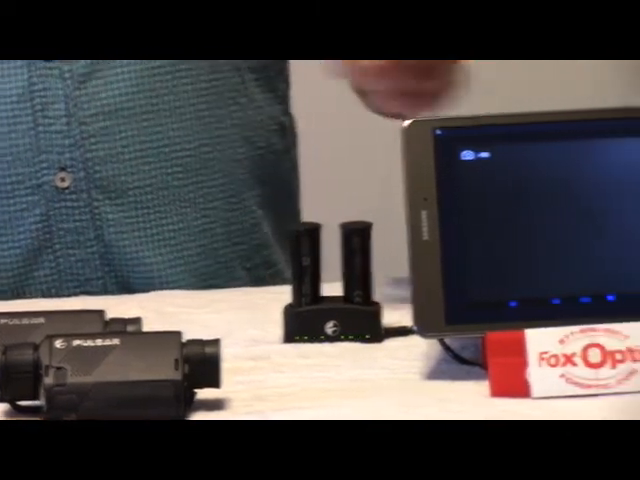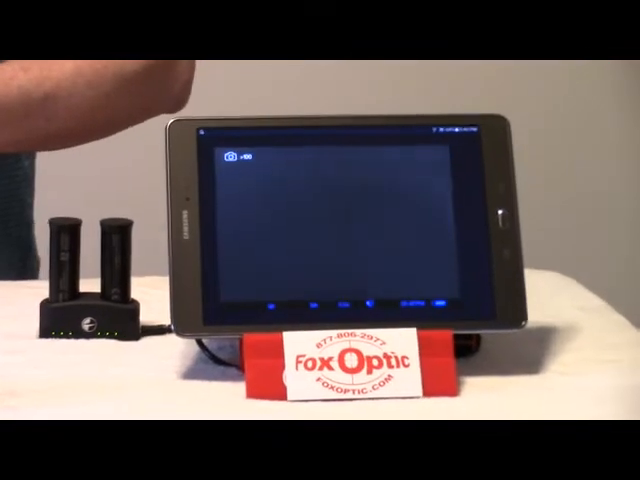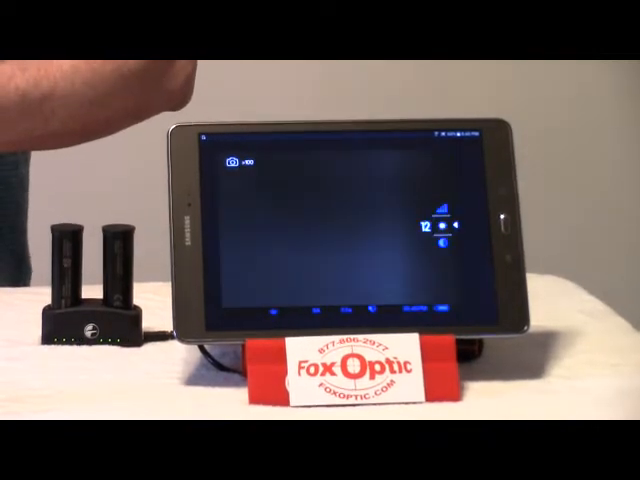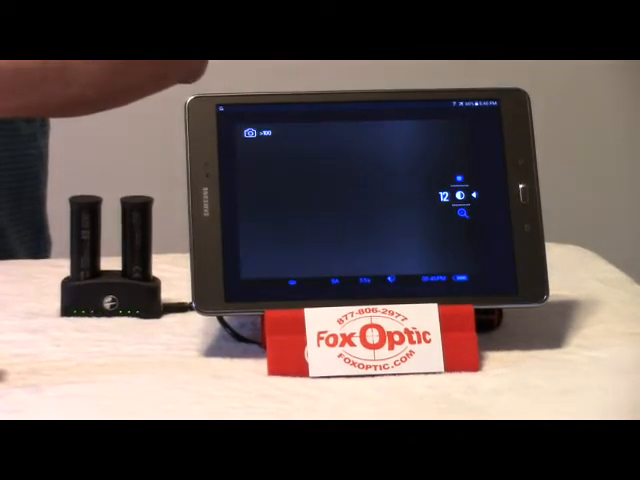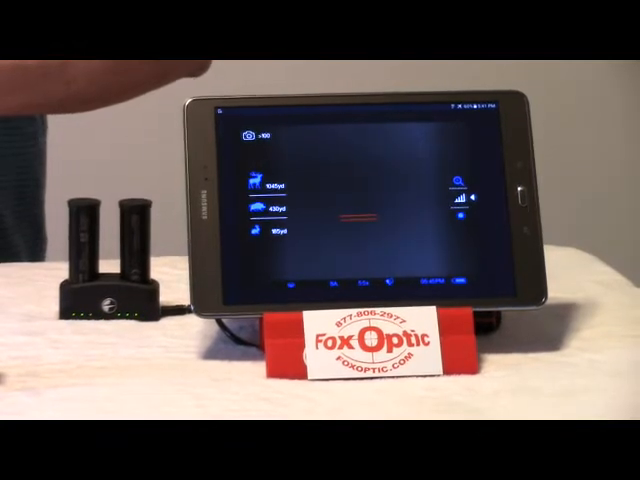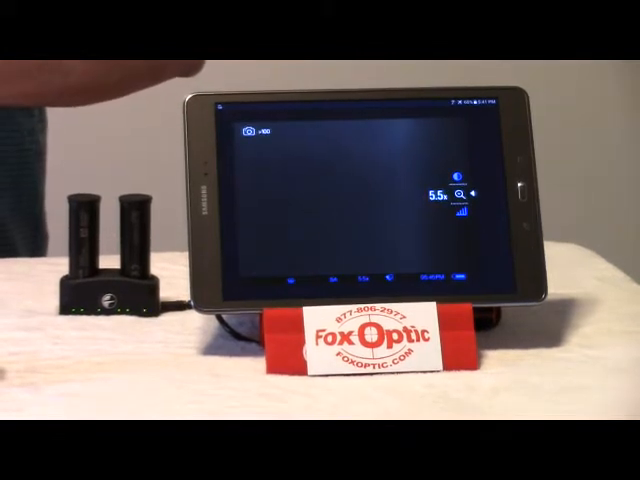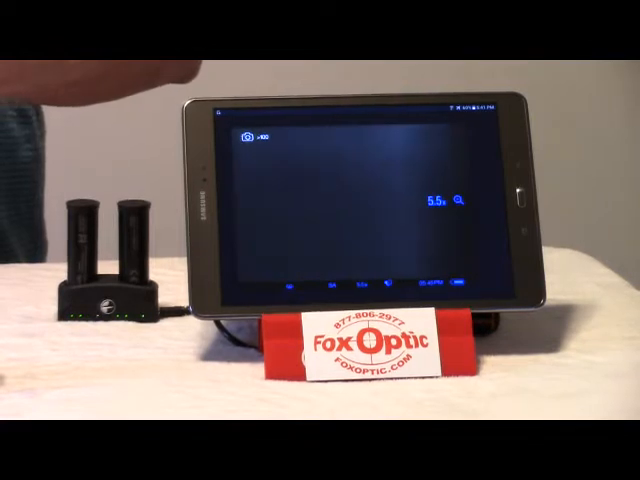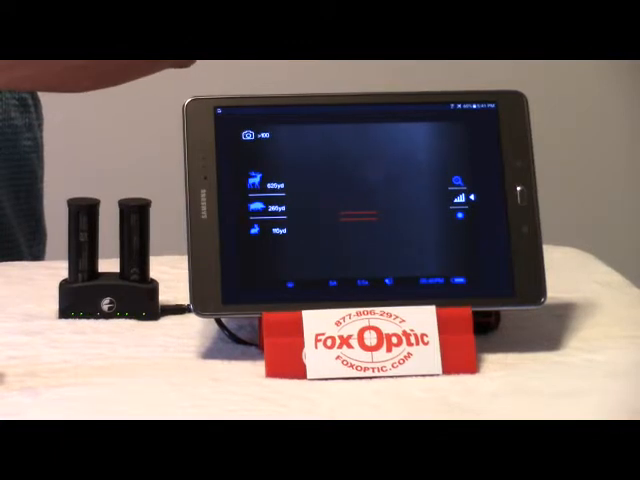So let's go over to the application. We'll just do a real quick run through on what your application settings are going to be. So a short tap on the center menu button is going to bring up your quick menu. Inside the quick menu, short taps are going to allow you to toggle between contrast, smooth zooming. There's a stadiometric rangefinder in there which will allow you to bracket items and get a rough approximation of distance to those items by using the up-down arrow keys to widen or lessen the bracket setups.